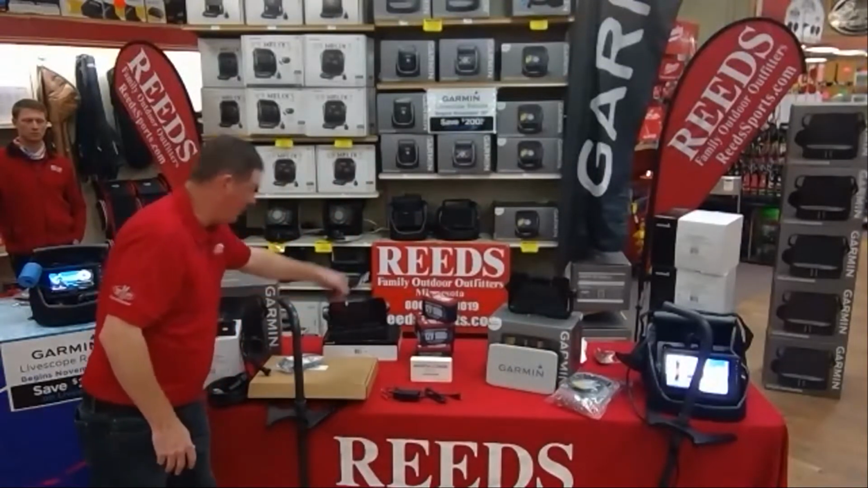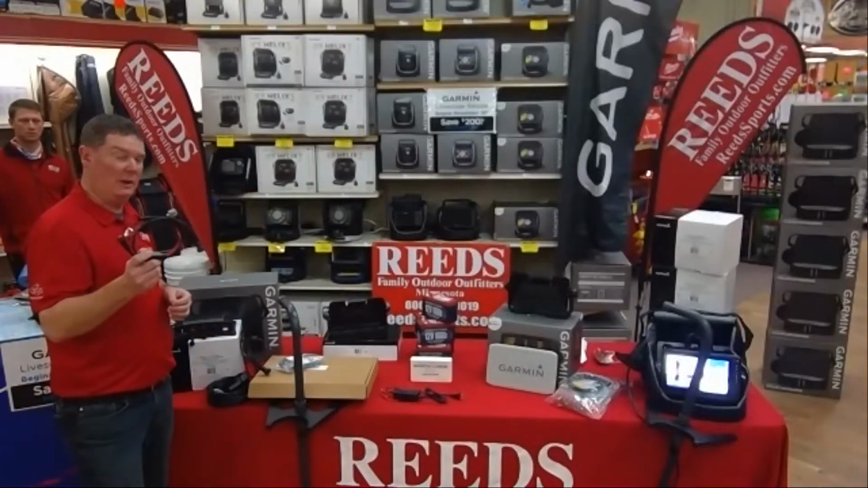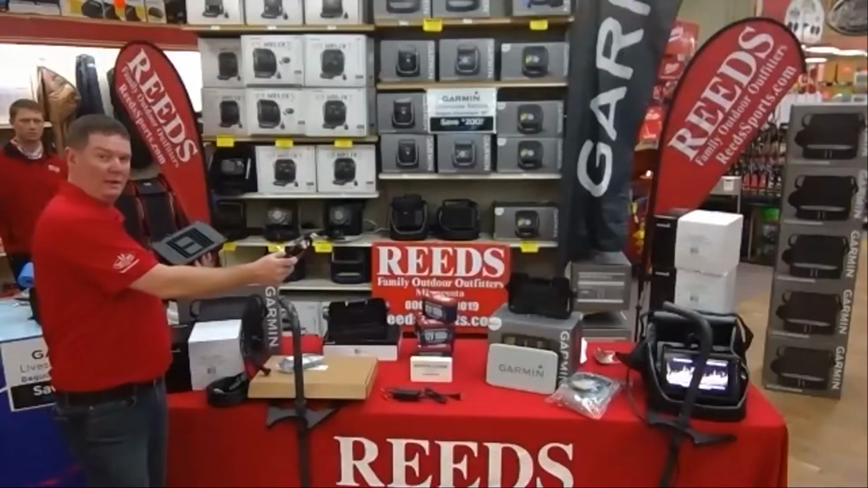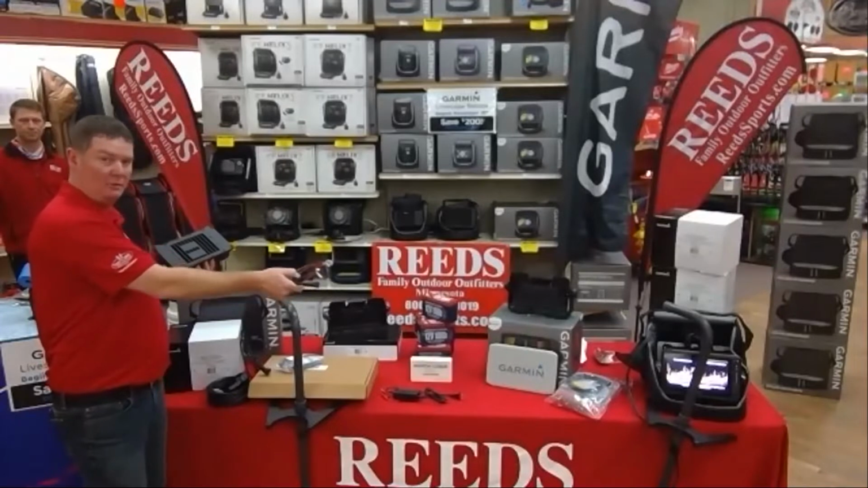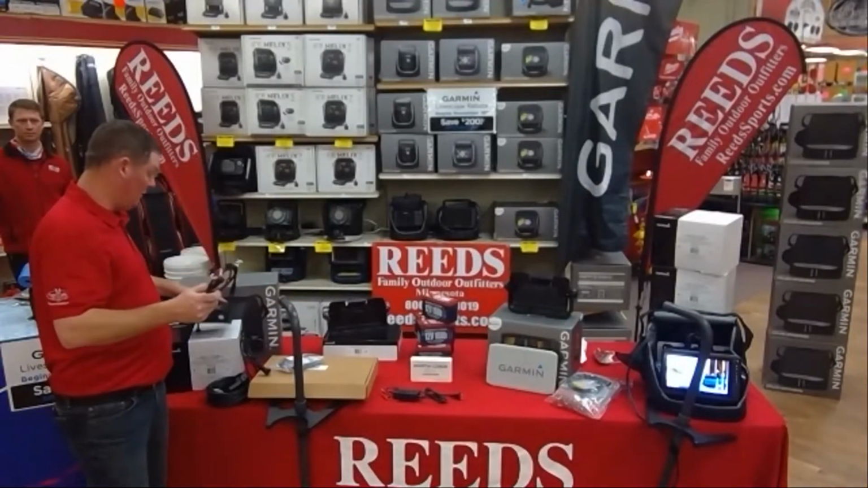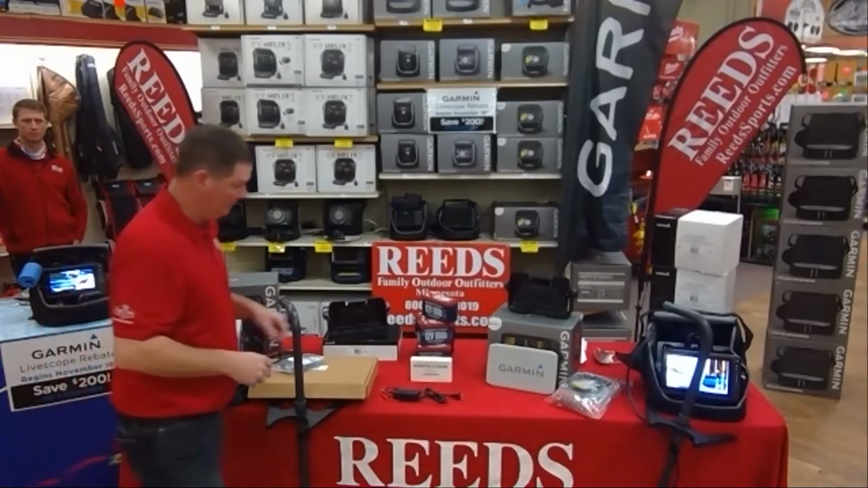The other neat piece that Garmin makes is a dual power cord. What the dual power cord does is basically allows you to power your black box along with the 93. So you can leave your power cord in your boat that comes with the 93. You can leave the power cord in your boat that comes with the black box. Use that dual power cord that's going to allow you to plug it in with just one, 2 plugs.